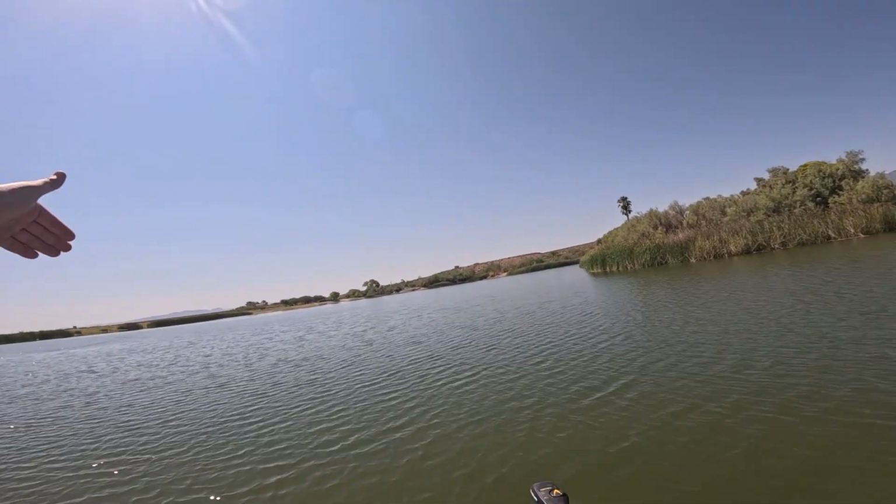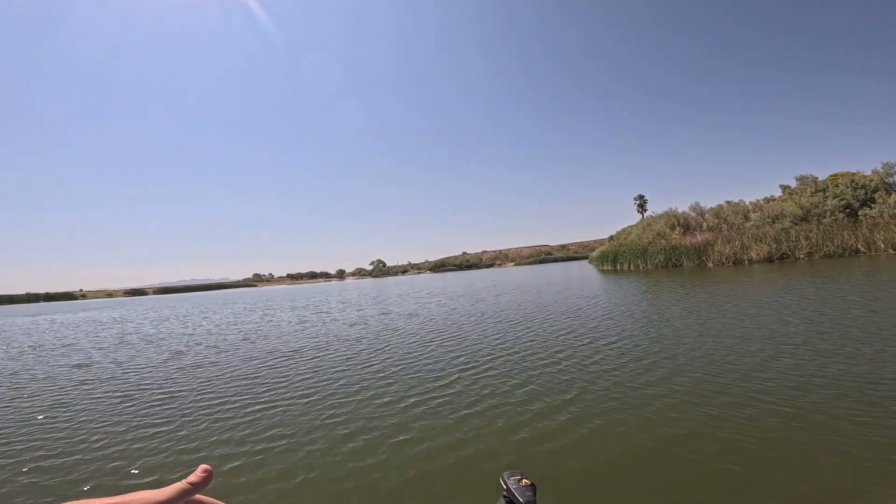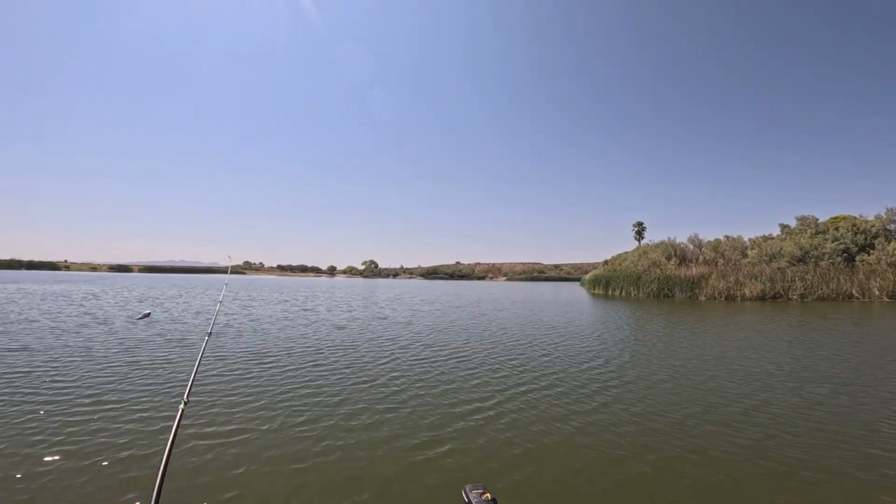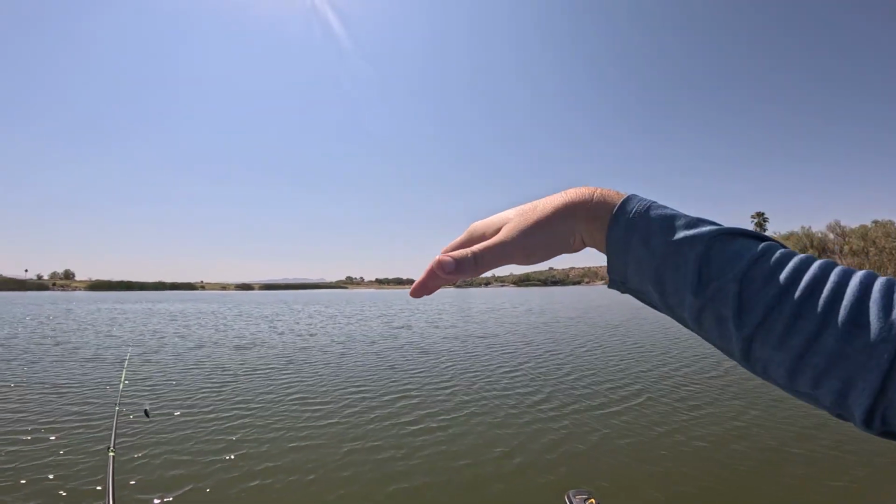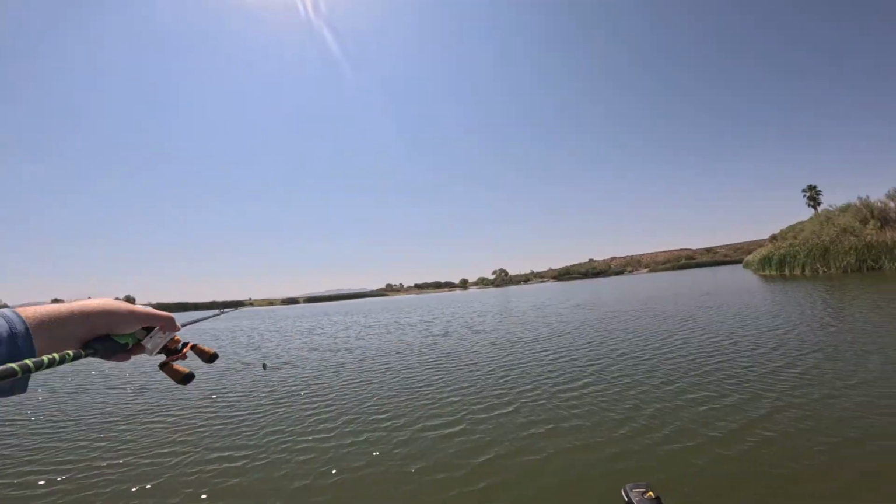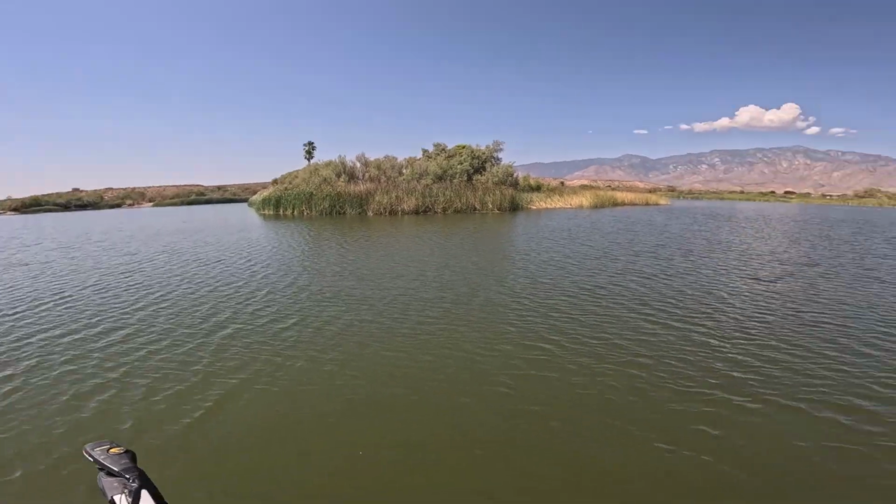There's a decent ledge on the inside of the dam, and there's a big hole right here basically that drops down to about 12. And it's the only real, not super gradual, gradient line. There's a steeper line over here on this left side. So that's something I'm probably gonna target.